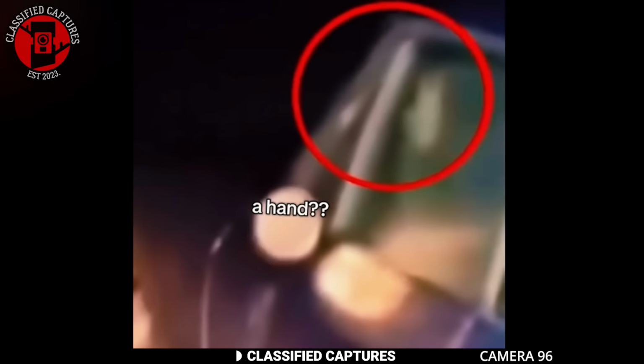This next footage comes from a police body cam. The officer was on patrol late at night when he noticed a blue 1999 Chevy parked on the side of the road. So he approached the car. Take a look at the passenger side window. There it is, a hand pressed against the glass, but then it just disappears.